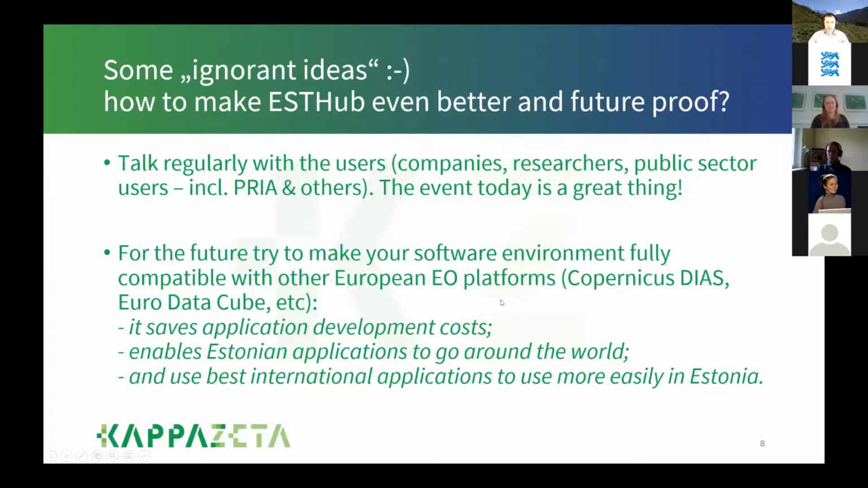So if you could make ESTHub ideally fully compatible with other European Earth observation platforms like DIAS, why not also Euro Data Cube? I don't know actually how mature they are and how usable it really is. But keeping an eye on the other European Earth observation platforms, which are trying to do a similar thing to ESTHub, is a good idea, I believe. And this enables Estonian applications to go around the world more easily, and also vice versa, to use the best international practices in Estonia more easily. So compatibility is a good thing.